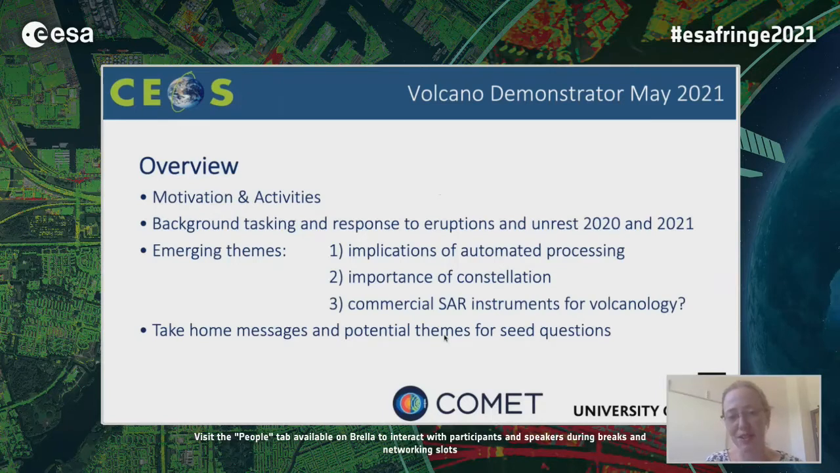These are going to be the implications of automated processing, primarily of Sentinel-1 imagery, and perhaps we can anticipate the automated processing of NISAR imagery when that comes online. The importance of a constellation approach to SAR imagery and InSAR in volcanology in particular. And I'm going to touch briefly on commercial SAR instruments for volcanology and where they might be important and useful. I'll finish off with some take-home messages about the demonstrator project, and also some potential themes for seed questions, which is how we can use the last 15 minutes of this session, as well as allowing all of the speakers to address the questions that have come in through the chat.